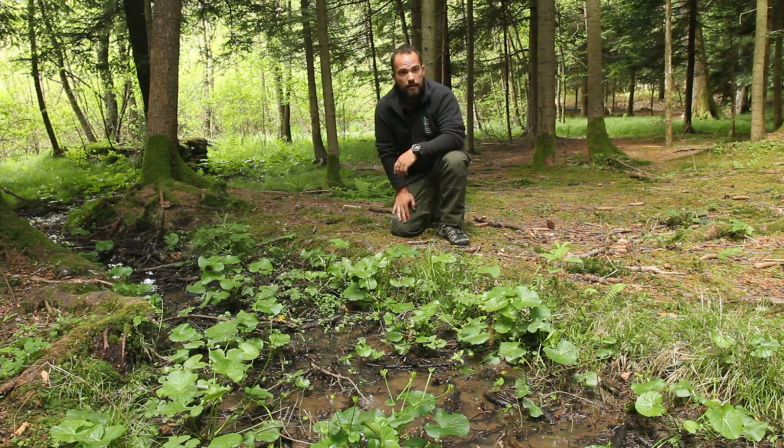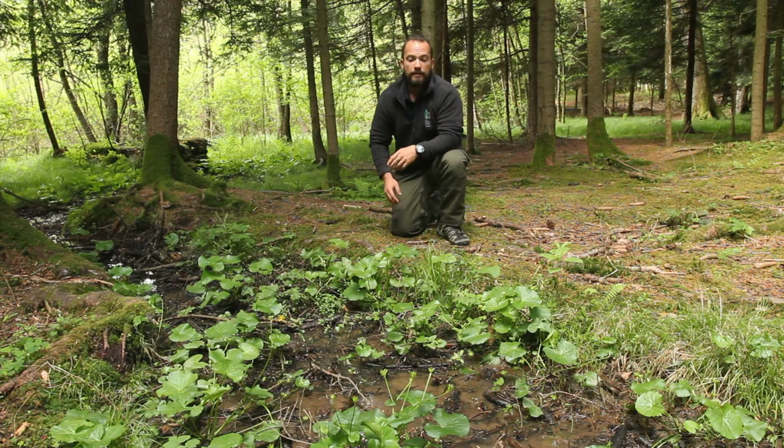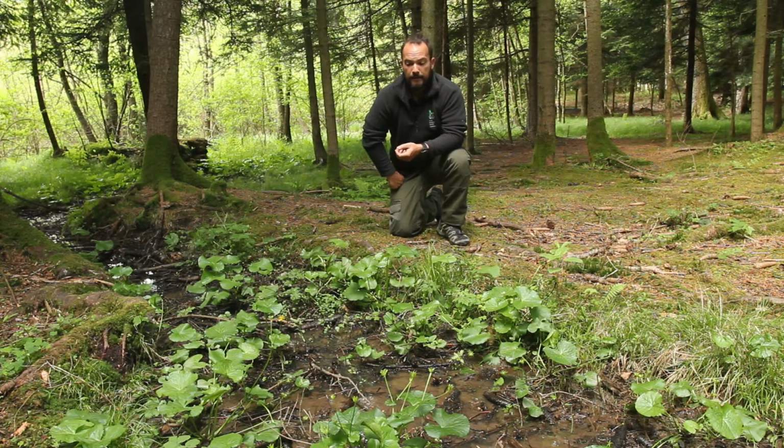Their main prey is fish, but they also eat freshwater crayfish sometimes. They also are able to catch birds. If they find birds' nests, they eat the eggs. They also eat reptiles and frogs and things like that. So all of the animals that you find around water.